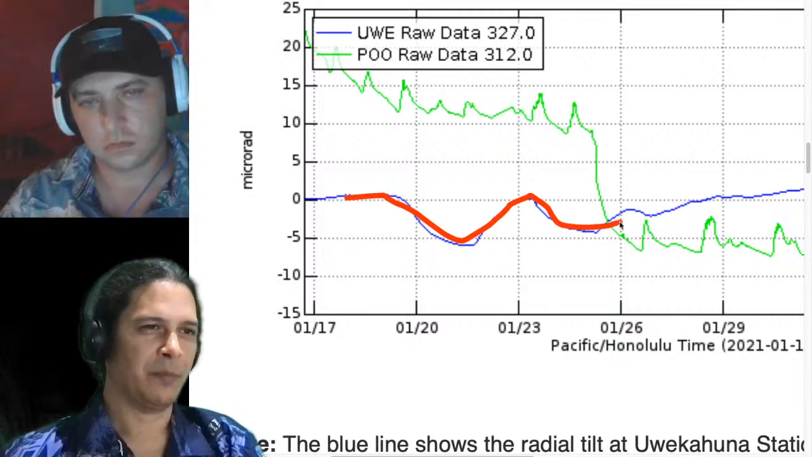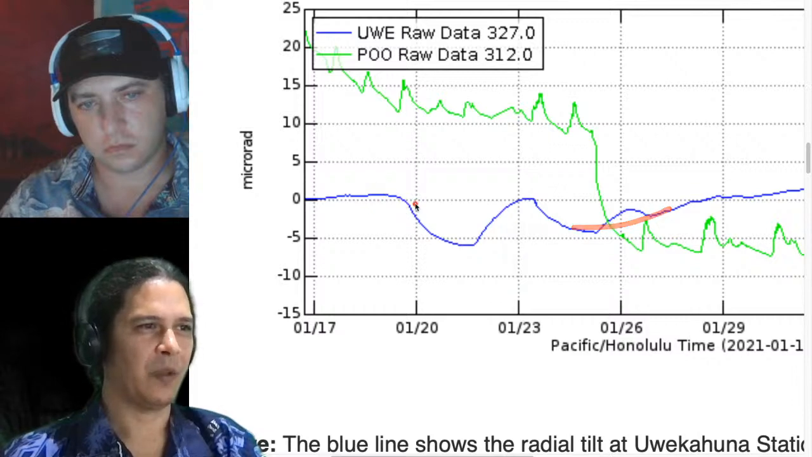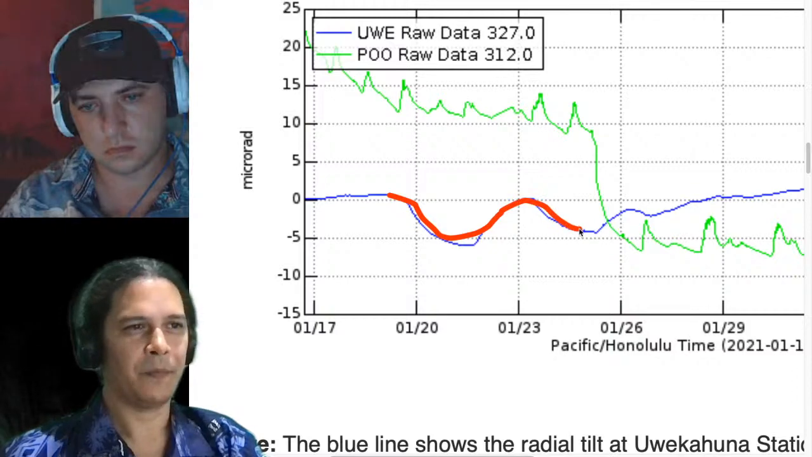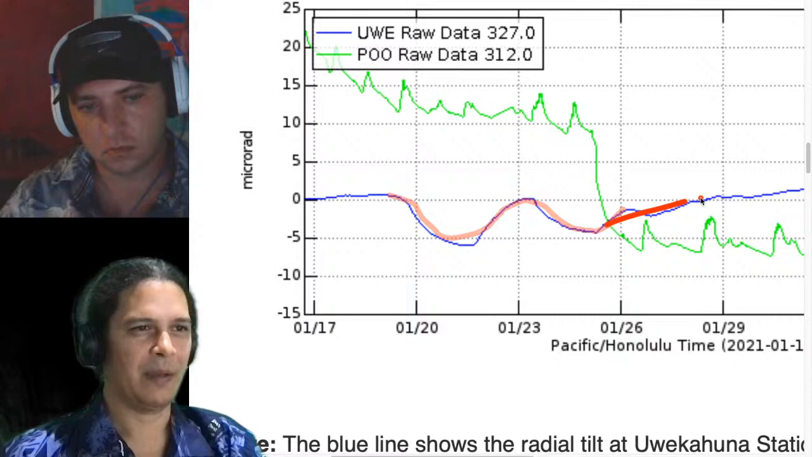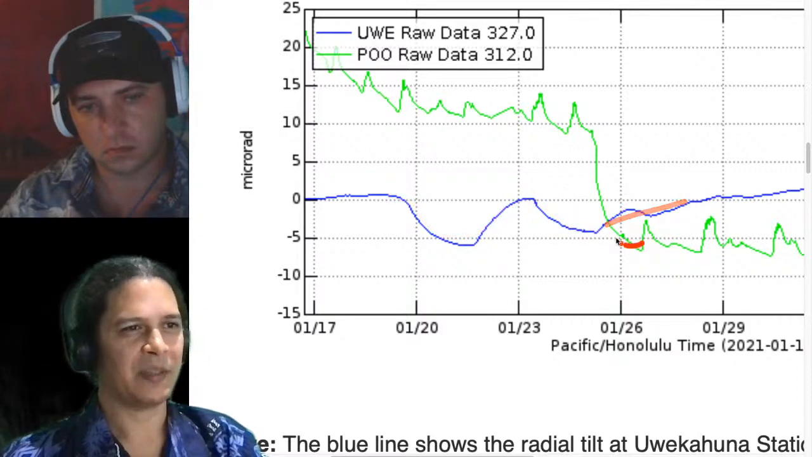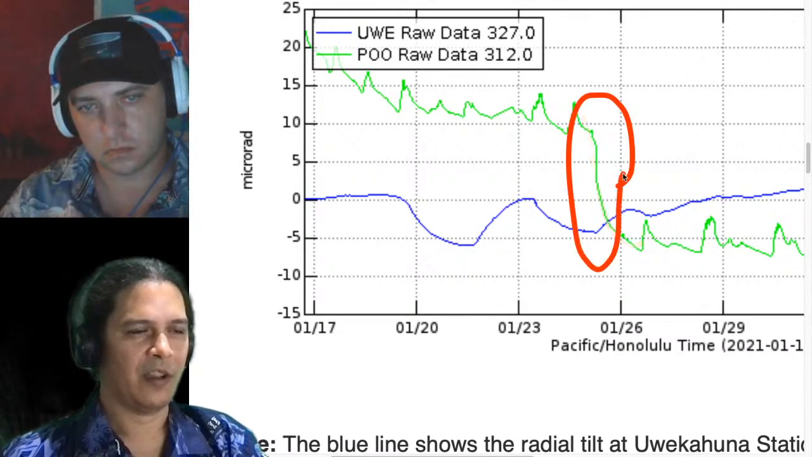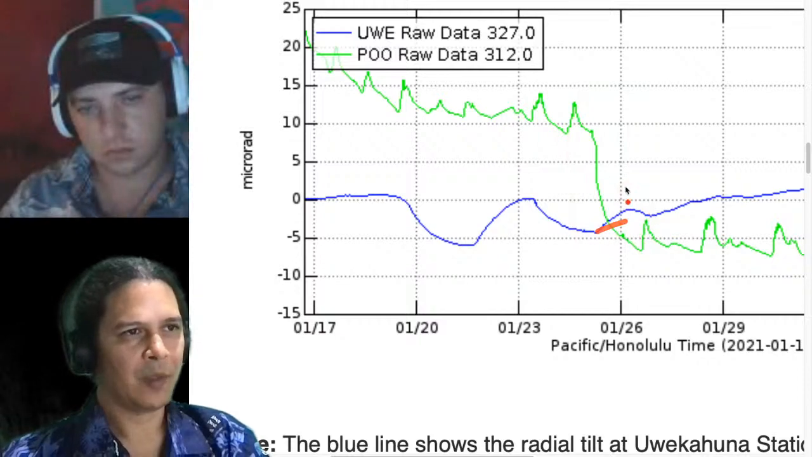We have to kind of ignore this bump with the rain right there. So this is the rain bump. So really our signal is pretty close to what we had here. A bigger one, although a more recent one was a little bit more dramatic difference in size, and then going back up like that. So the green line is Pu'u 'Ō'ō. This is that rain event that we had across the east side of the island we've documented. And so that's where that rain bump corresponds over there. And so that's an interesting signal on the East Rift Zone.